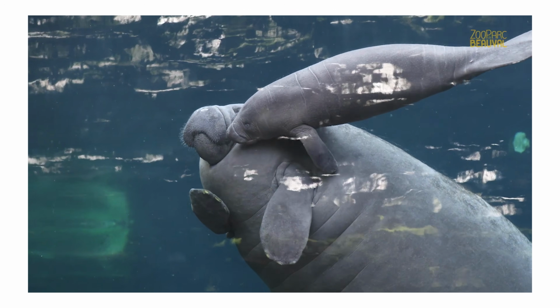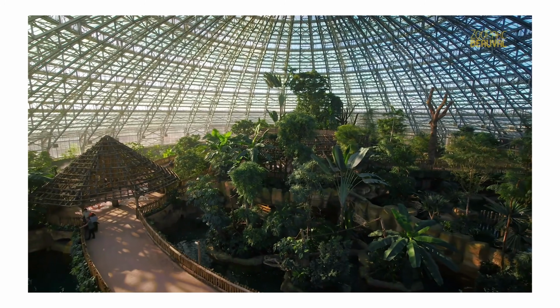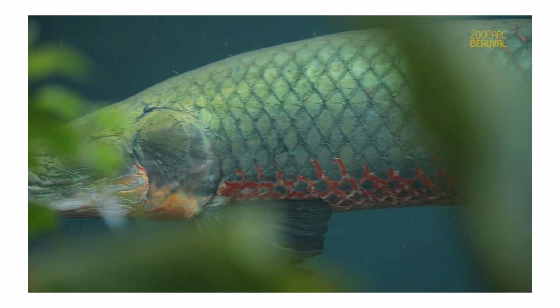The park has a gigantic tropical greenhouse which was perfect for my wide-angle lens.